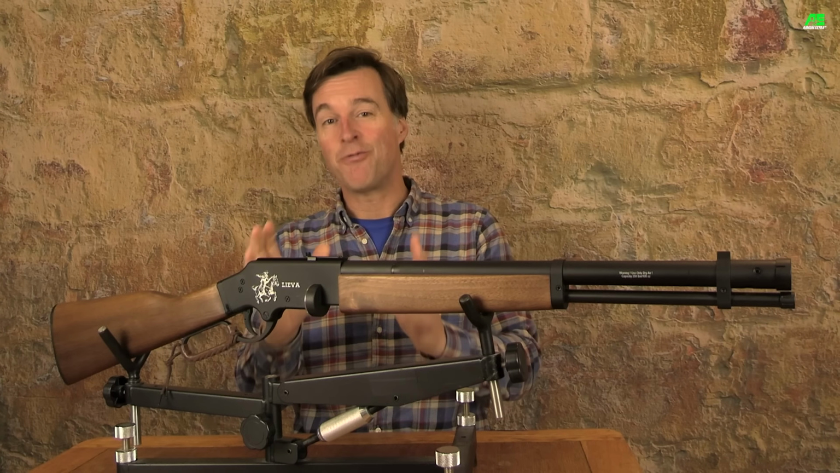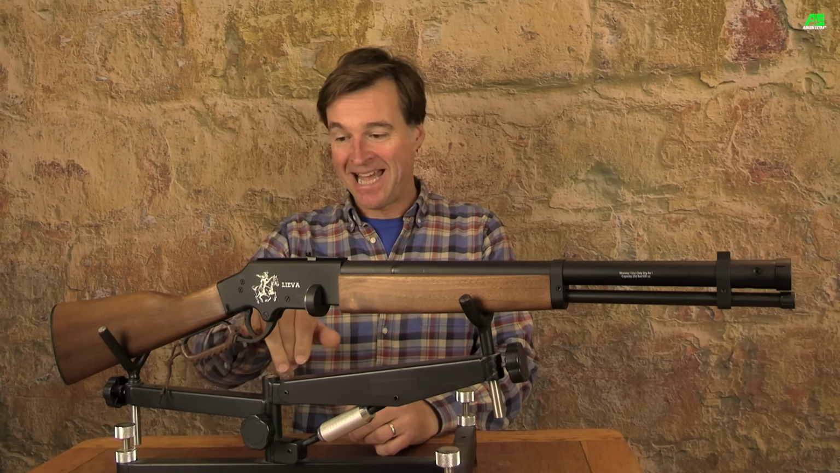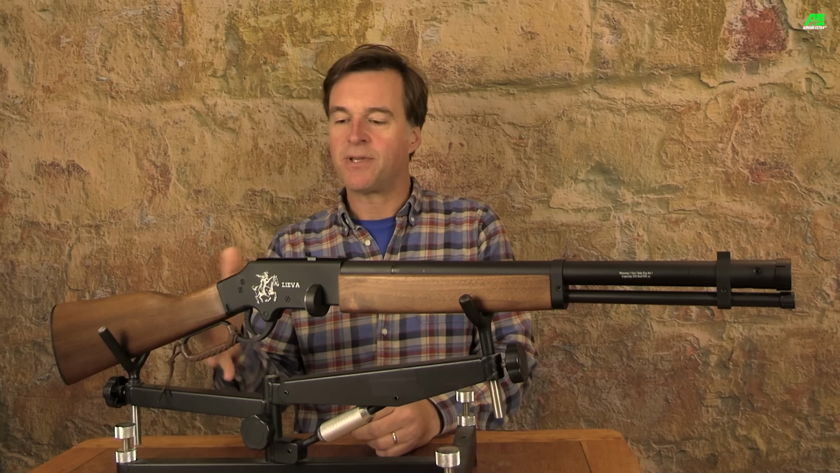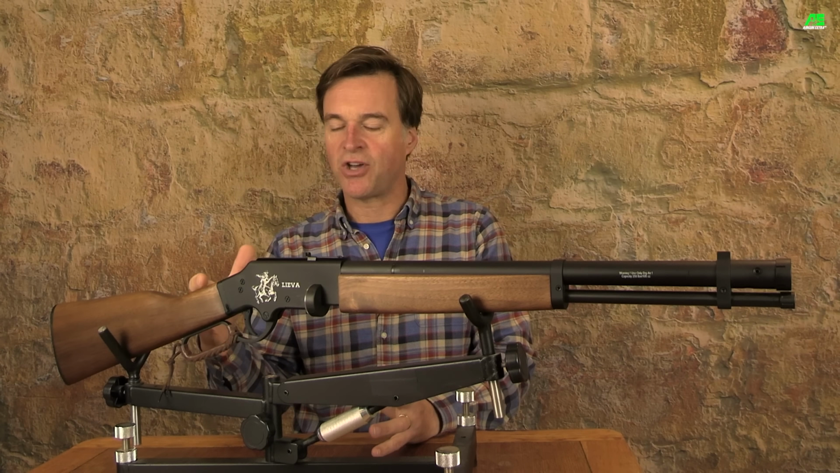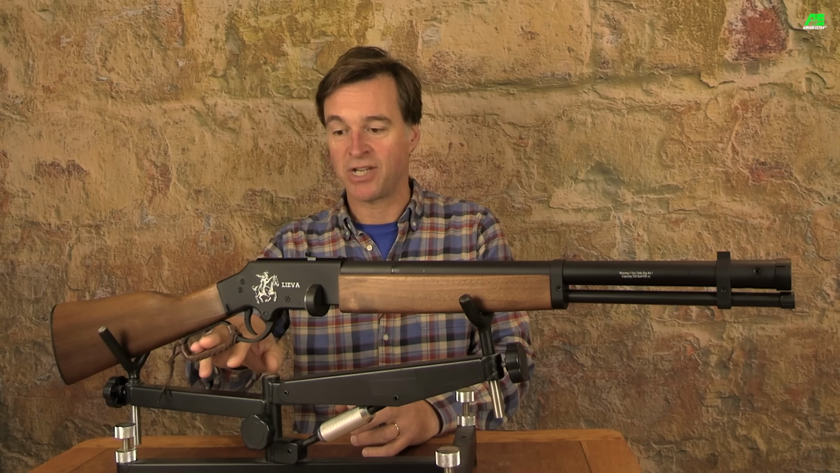So at the heart of the Reximex Lieva is that lever action. And obviously the actual lever sits behind the trigger blade, the pivot point is in front of it. Now you can see that there is actually a leather sheath on the rear section of the lever. Again, that complements the gun's overall sort of Western styling, but it also creates a nice cushion to prevent your fingers from getting too bashed up.